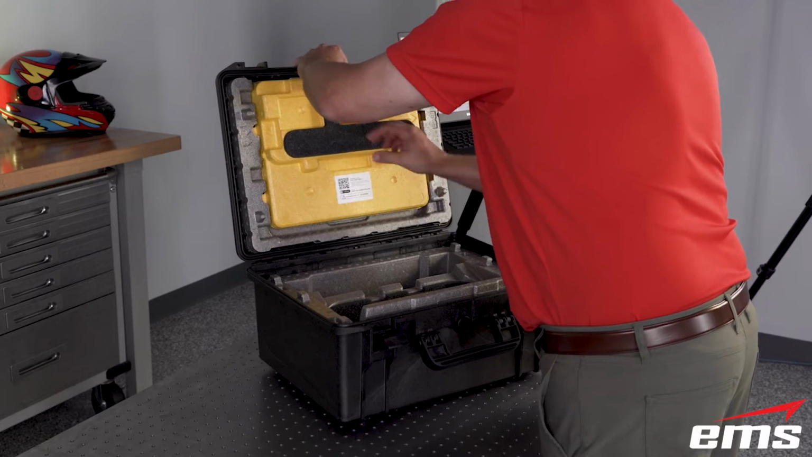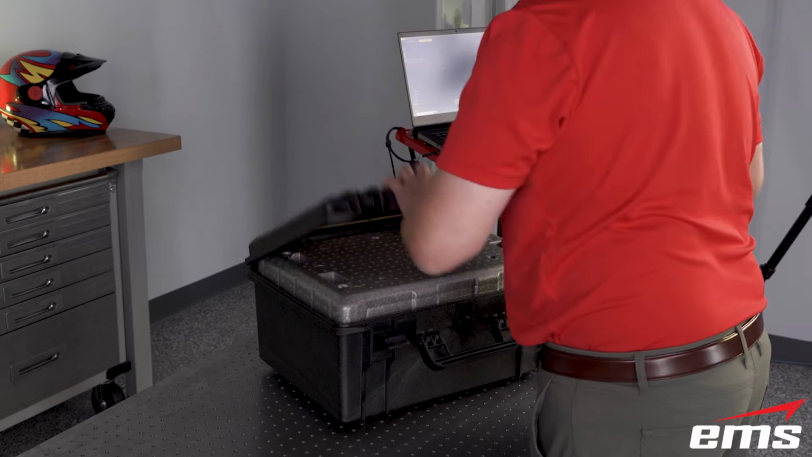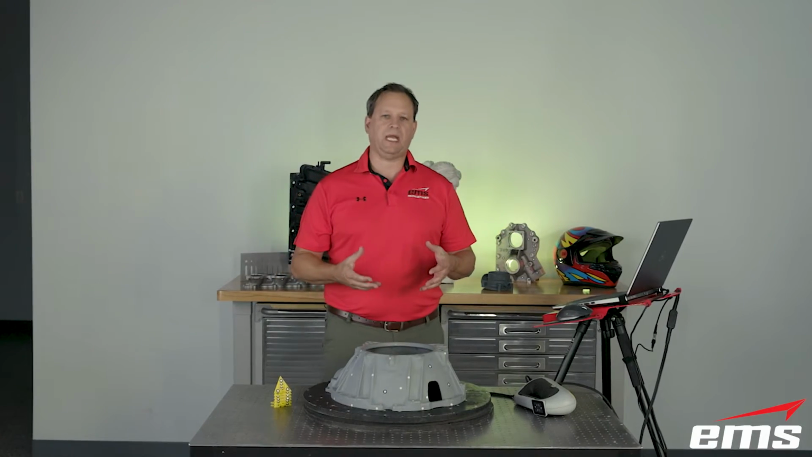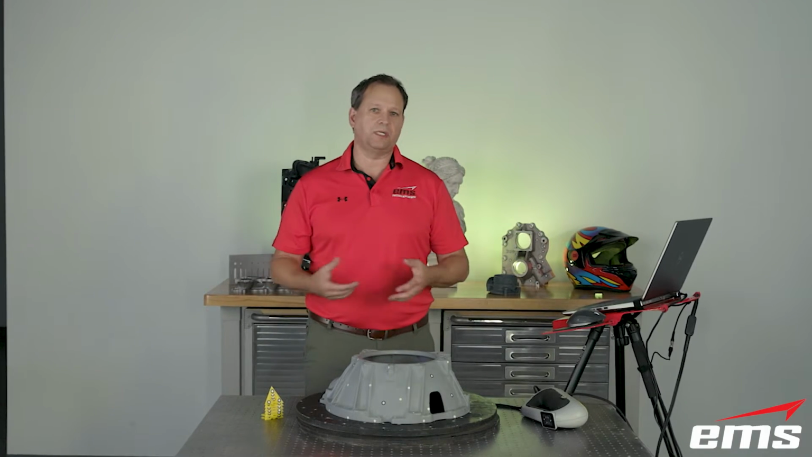So calibration is important, and I've seen some of these lower-end scanners that claim they don't need any calibration, and to me that just screams right away it's inaccurate. You absolutely have to calibrate, and you should do it really every day that you're going to use it, or anytime your environment changes, okay? So the software will prompt you to calibrate. It literally takes a minute to do, and then you're ready to go.